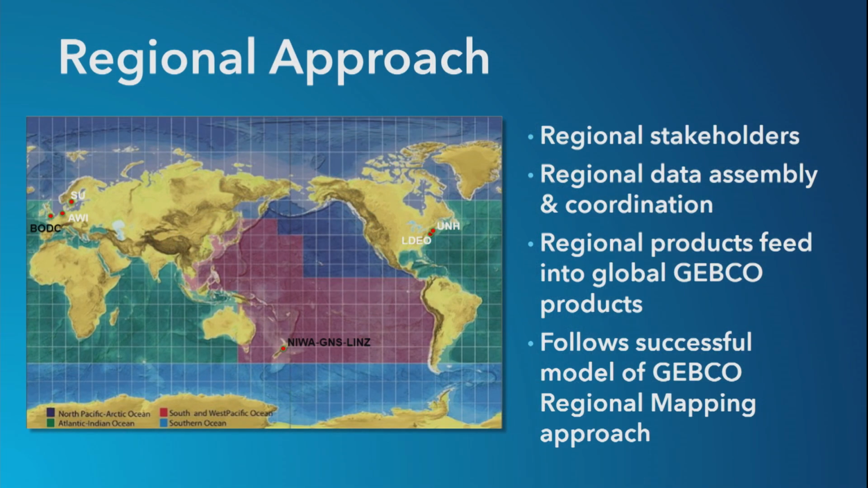So Seabed 2030 is going to consist of four regional data assembly and coordination centers that feed data into a global assembly and coordination center, as shown here with the different colors of the regions. Those regional products that fed into that global product are now going to feed that GEBCO grid that this community has been working with for years. And in fact, you are going to see the impact of this initiative this year when the GEBCO releases the first 15 arc-second grid produced using Seabed 2030. You're going to start seeing 400-meter resolution data in your GEBCO grid.